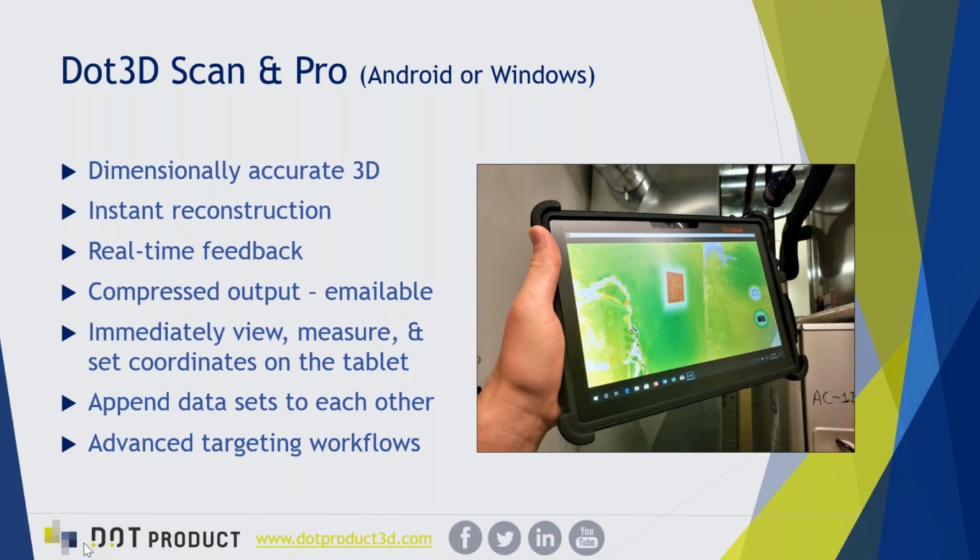We're producing dimensionally accurate 3D in real time. We're giving you that feedback as you scan, which is the green and yellow that you see in the image here, and you will also see live during our scanning session.